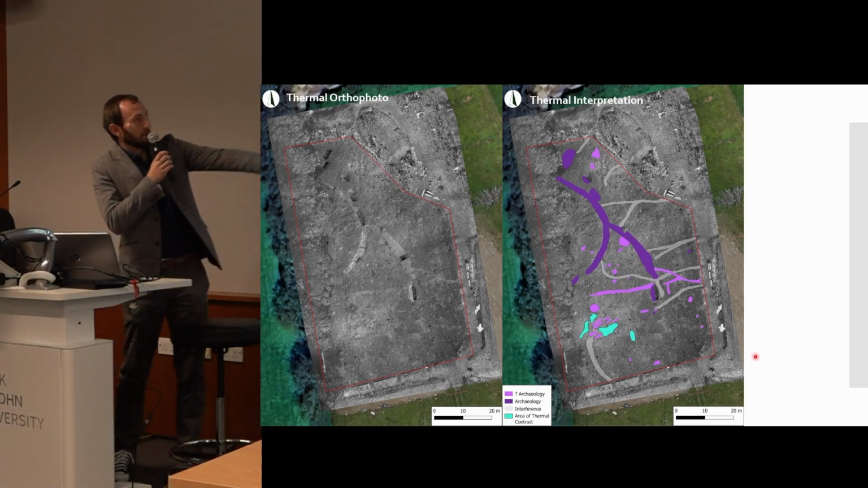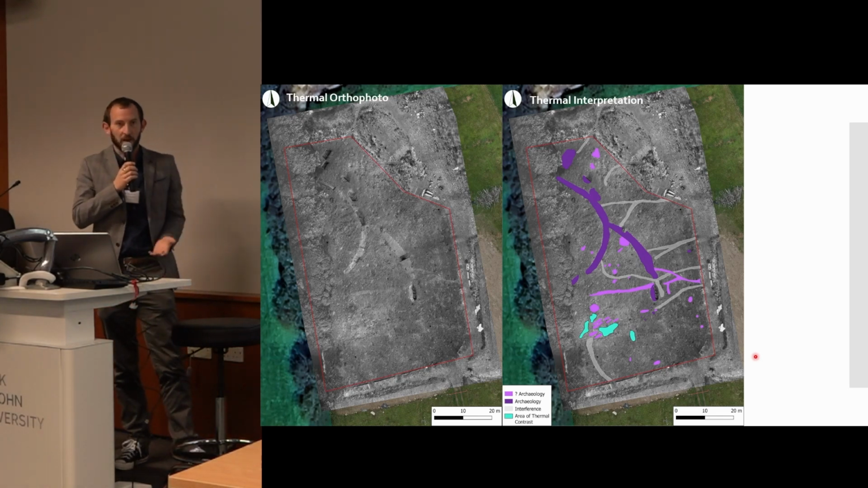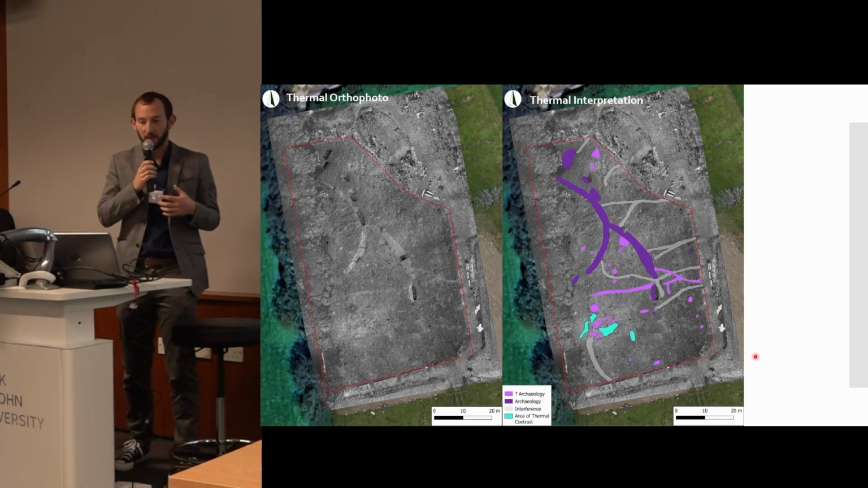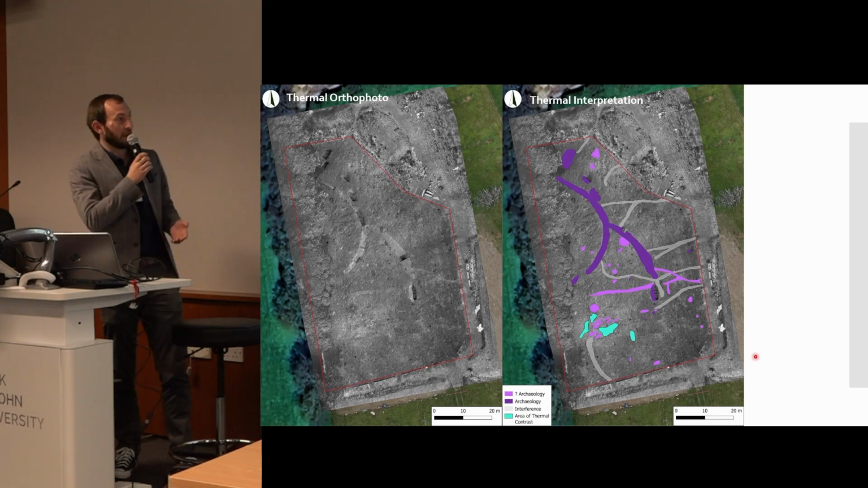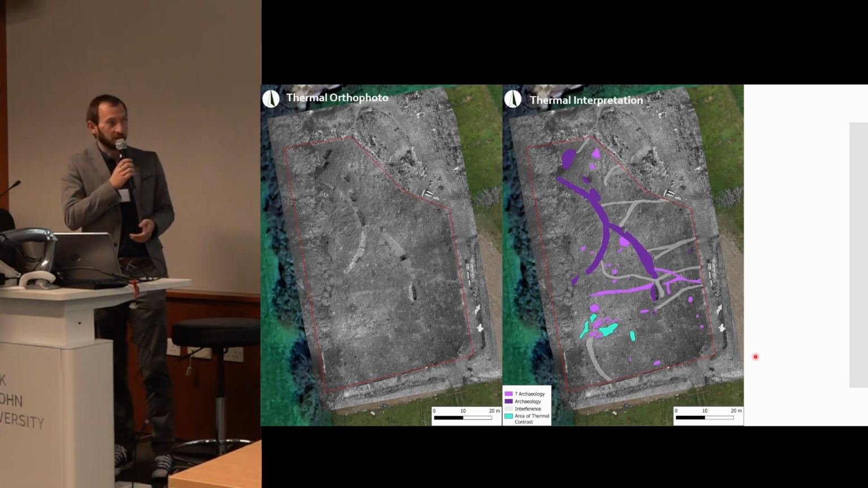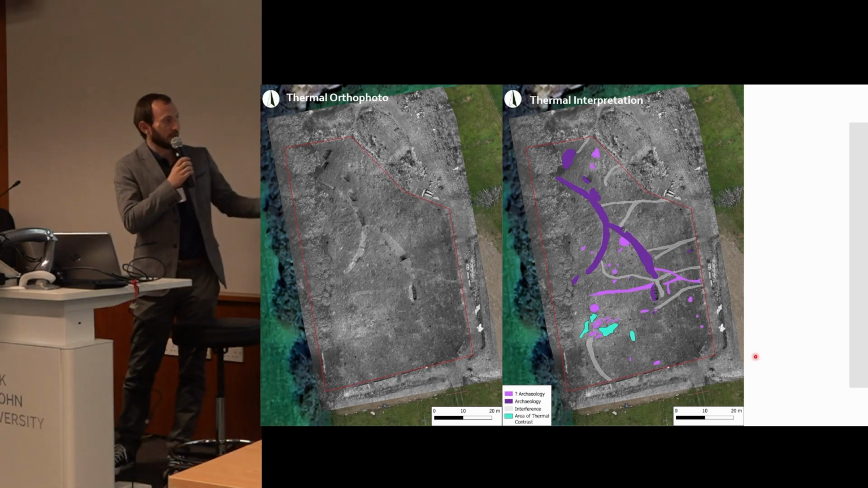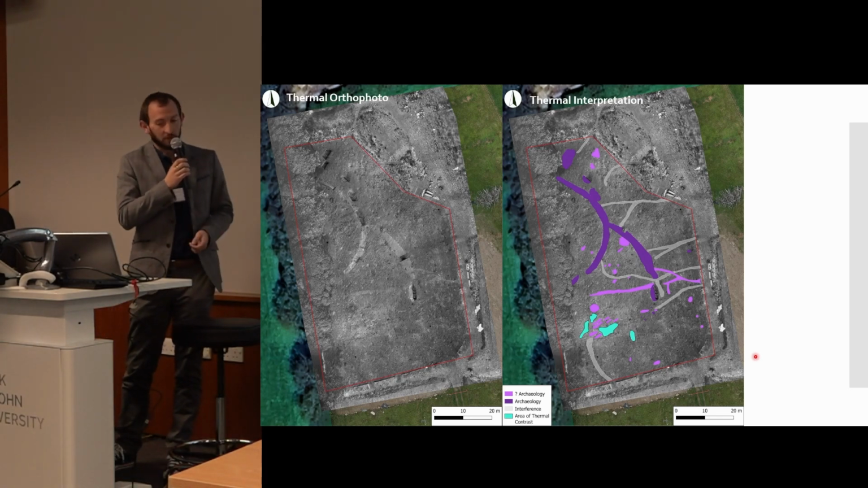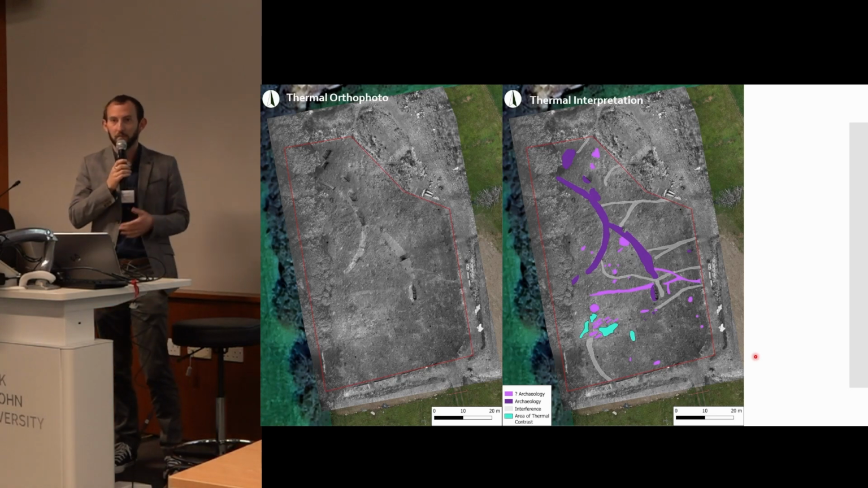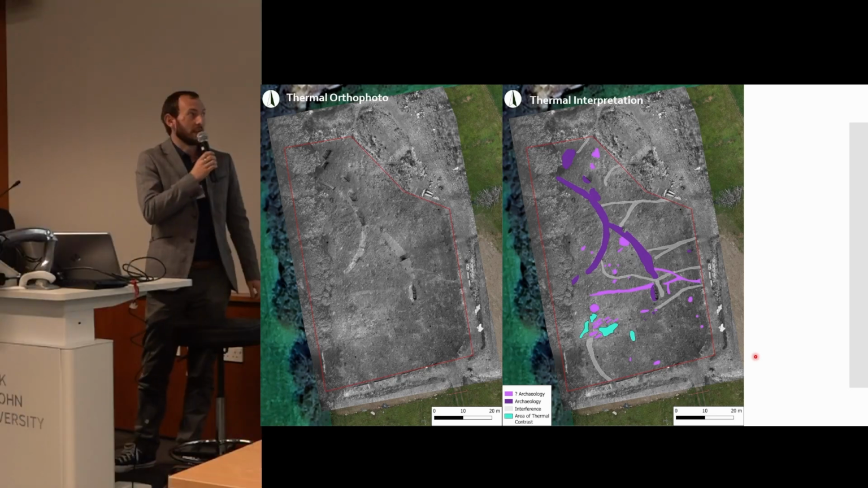In purple are the already known and under excavation archaeological features such as some pits and the main enclosure. But we also identified some linear anomalies, as well as some interference from barrow tracks and site traffic, which is marked up in grey.